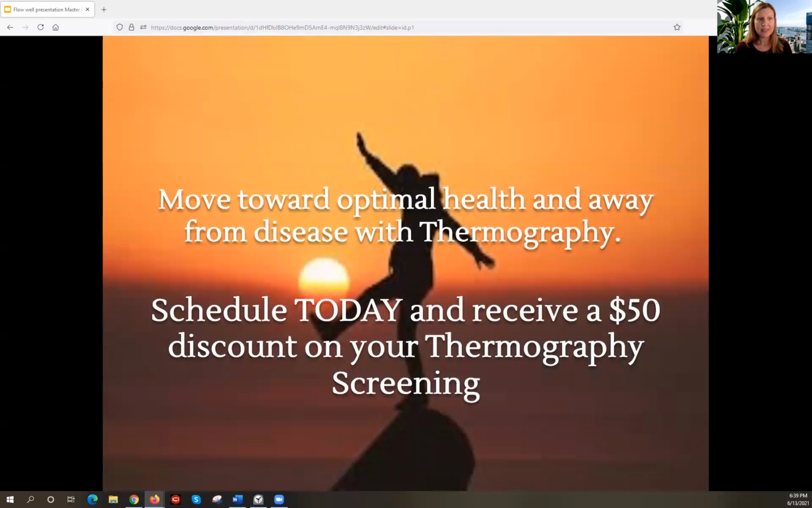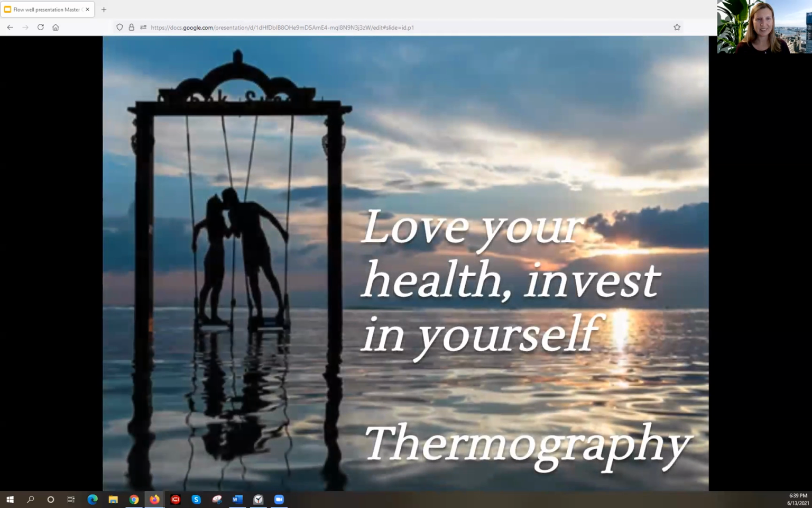So I hope that everybody is going to move towards their optimal health and away from disease with thermography. We hope that you love your health and invest in yourself with thermography.